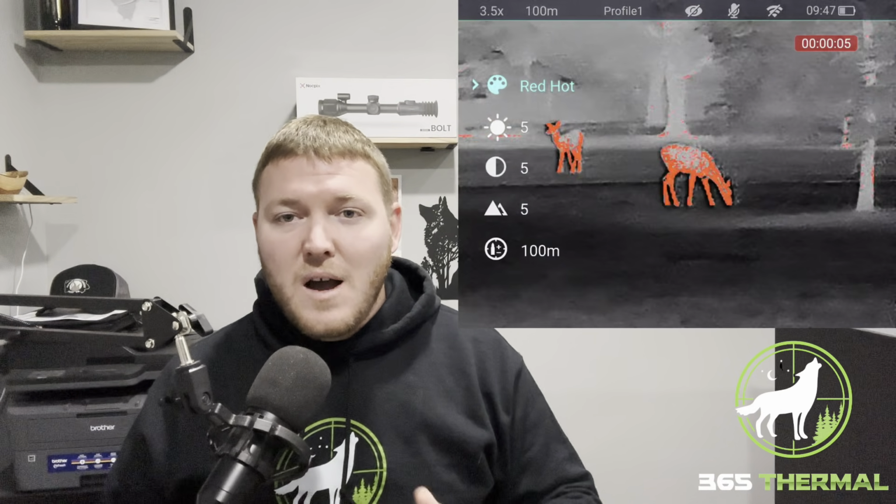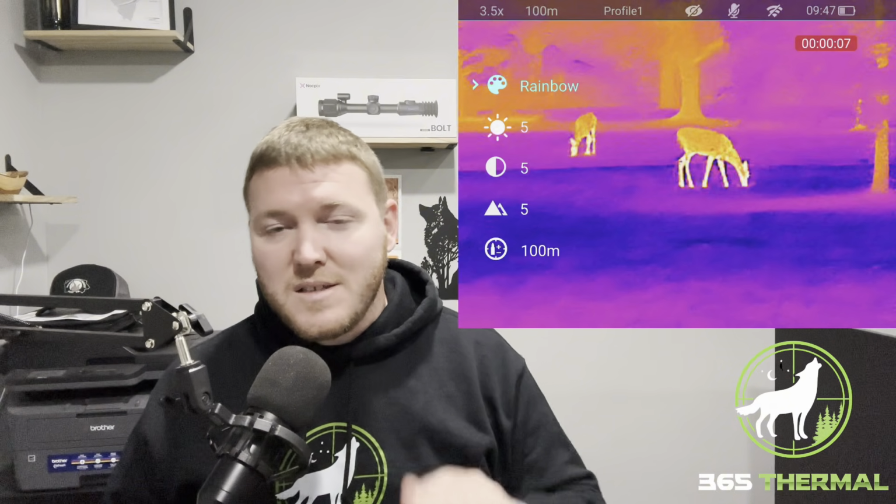Now, this scope with a 3.5x at a 256, it's not a miracle worker, but it is definitely an upgrade for a lot of different reasons, for a lot of different people. If you have a budget thermal that doesn't have an LRF on it, this one has that. If you want one that has ballistics calculator on it, this one has that. If you want one that has a longer battery life with the built-in battery and the 18650 options, this one has that. So I've already had a bunch of people ask me, is this better than this?